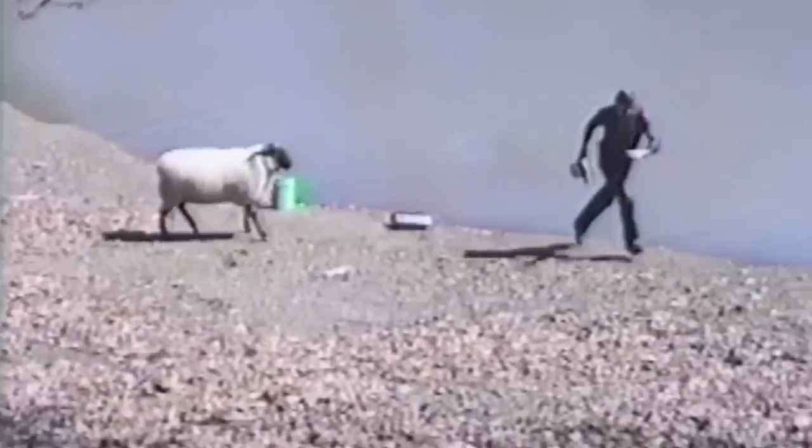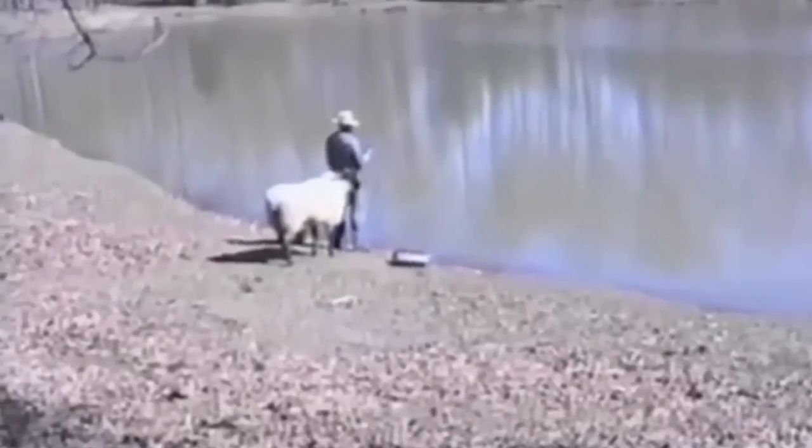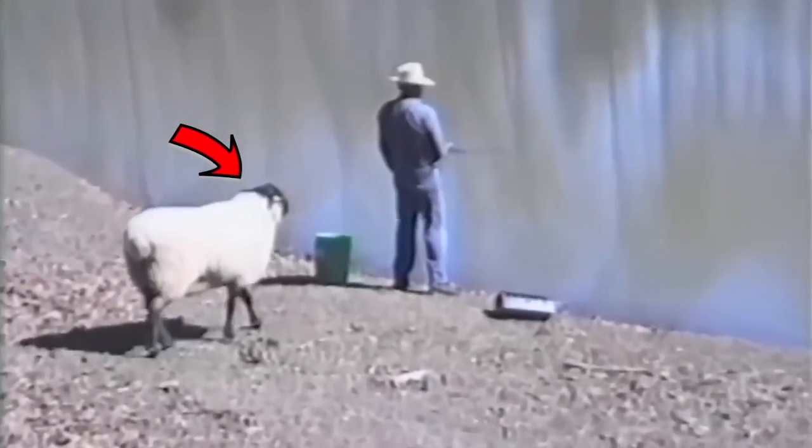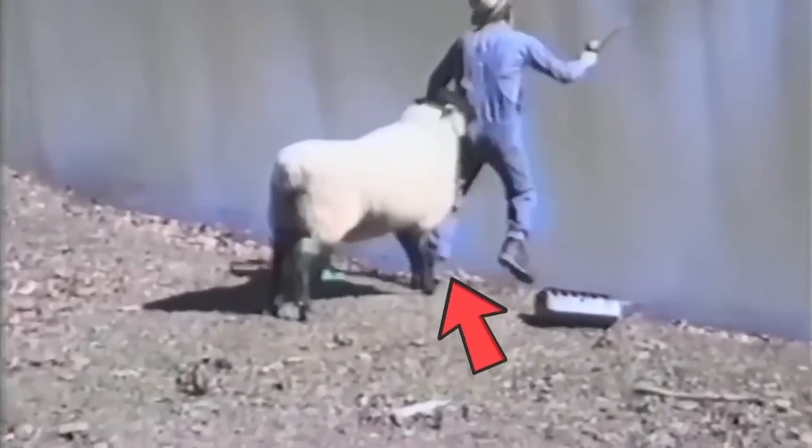And to add insult to injury, the sheep was all ready for round 2. Moral of the story, you never know what kind of trouble might be lurking behind you, even when you're just trying to enjoy a peaceful fishing trip.